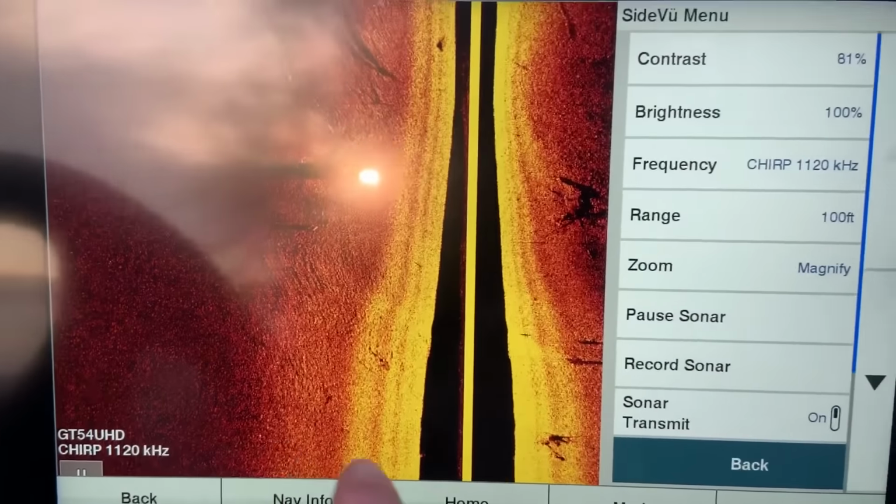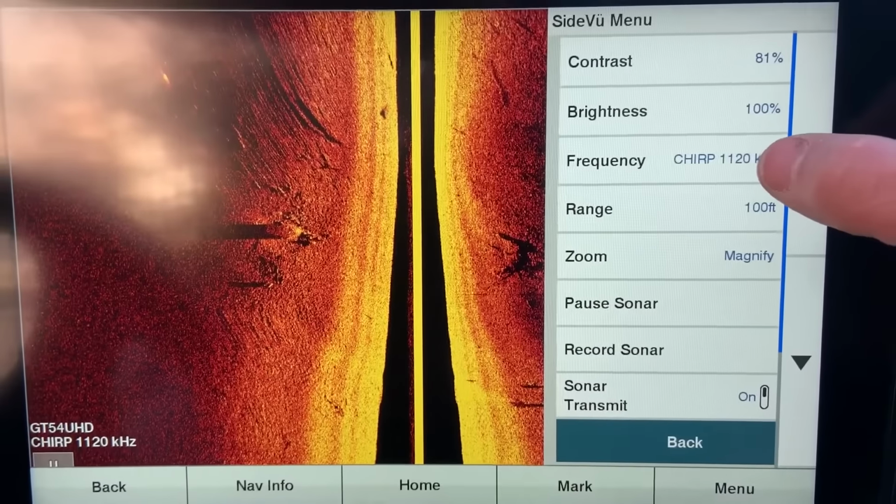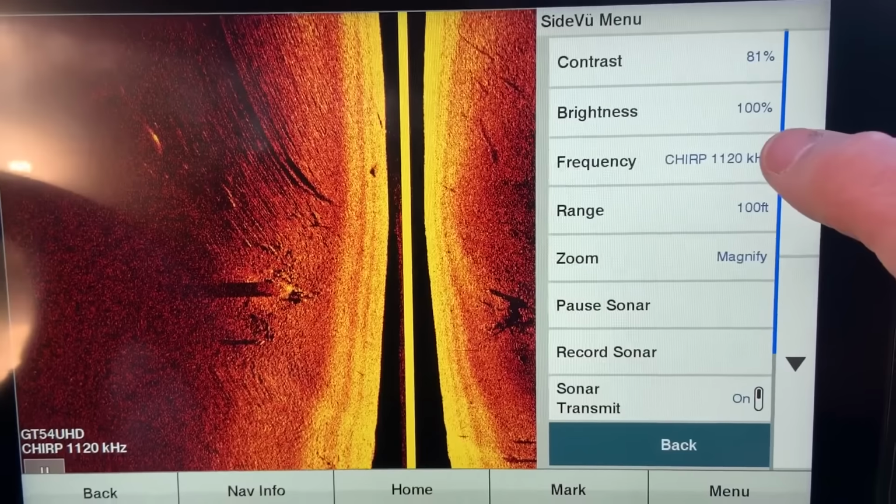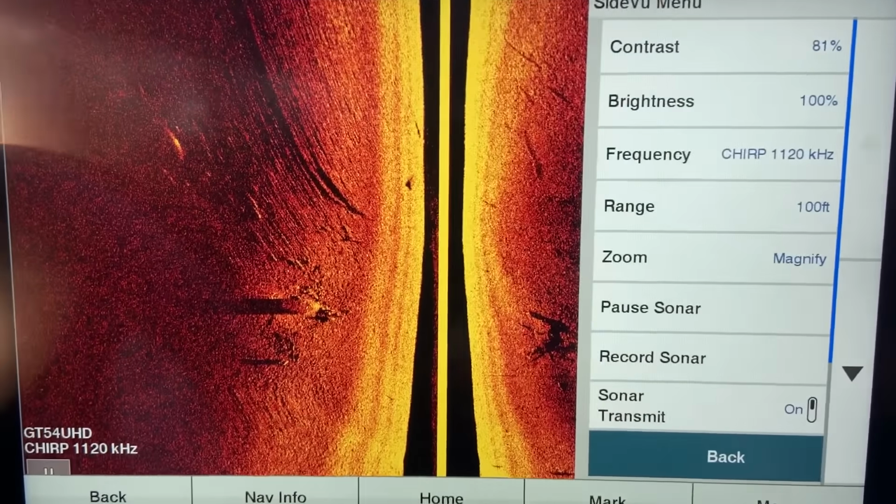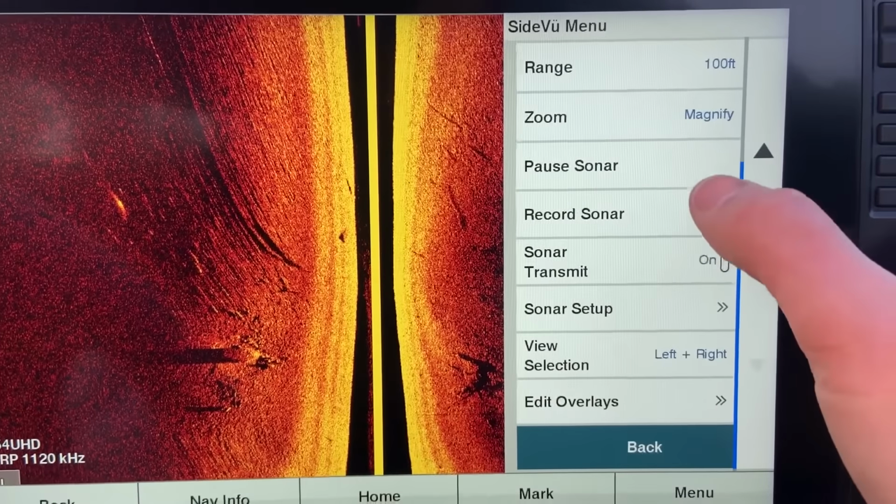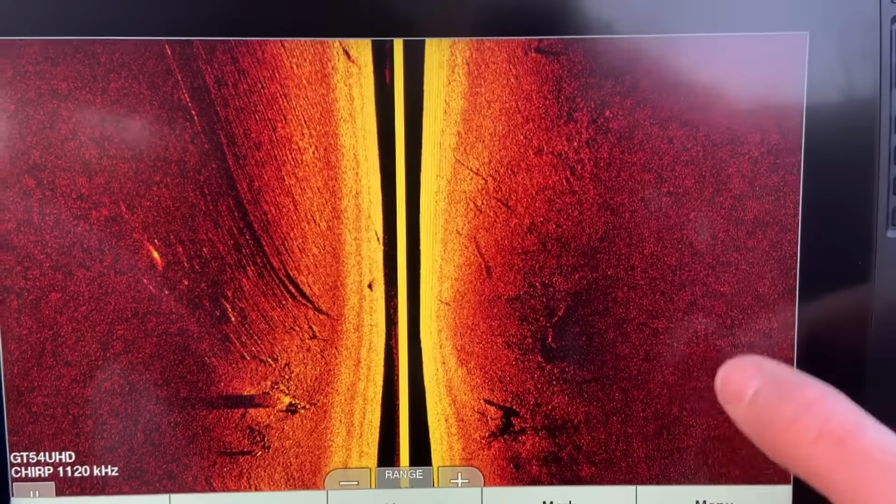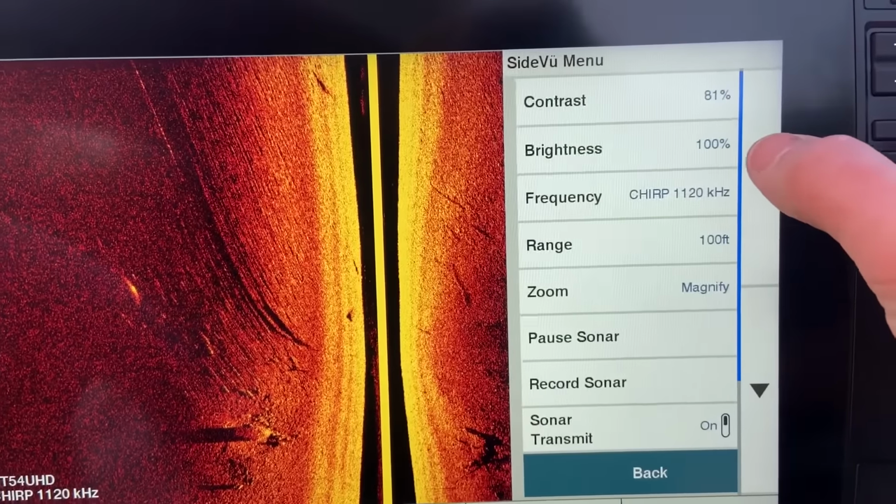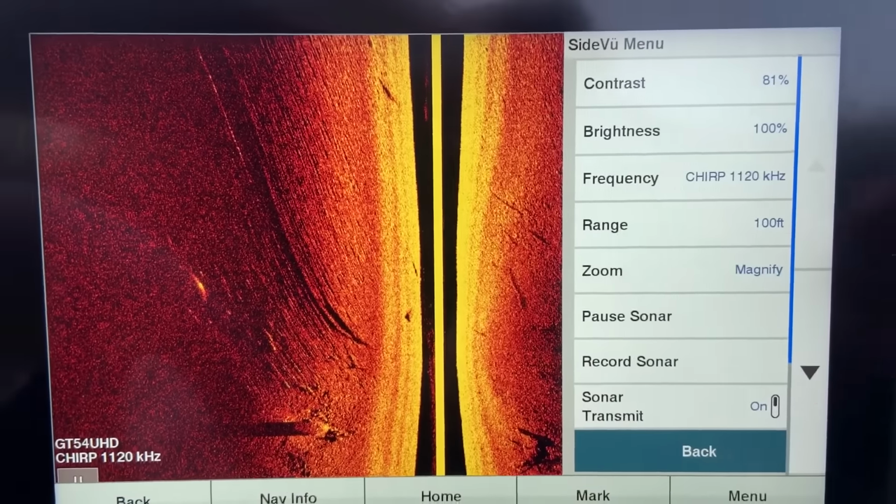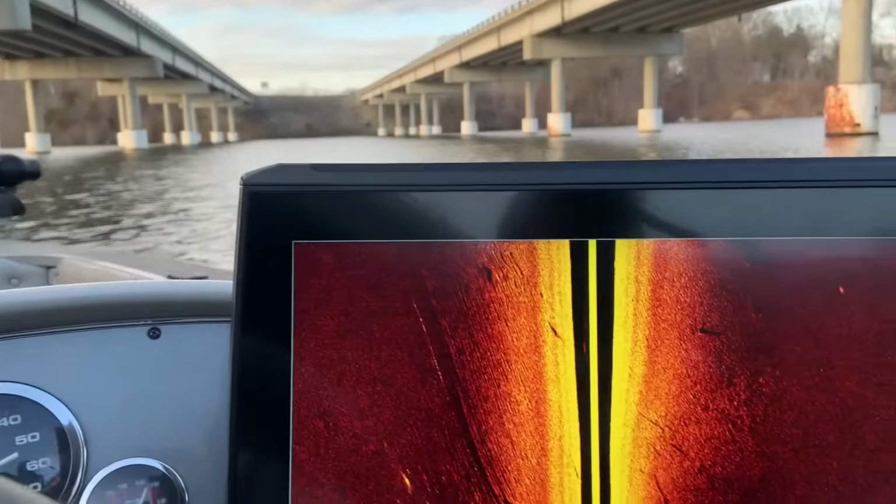Here is the Gt54. The only settings that I've really changed are the contrast, and the frequency is going to be different just because that's the only frequency that the Gt54 offers, is that one and 455 kilohertz. So as you can see, everything else is the same. Go into advanced, low and low. Contrast 81, brightness 100, range is still 100. So let's take a look and see what this looks like. Alright, we're going to go down the same stretch in between these two bridges, and here we go.